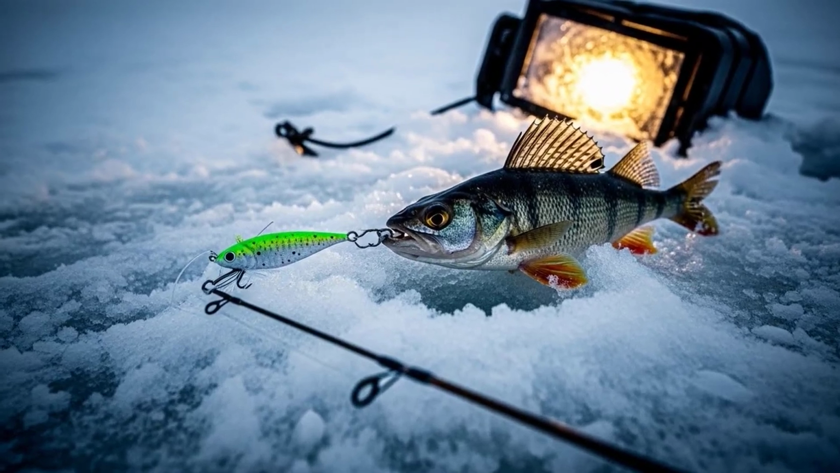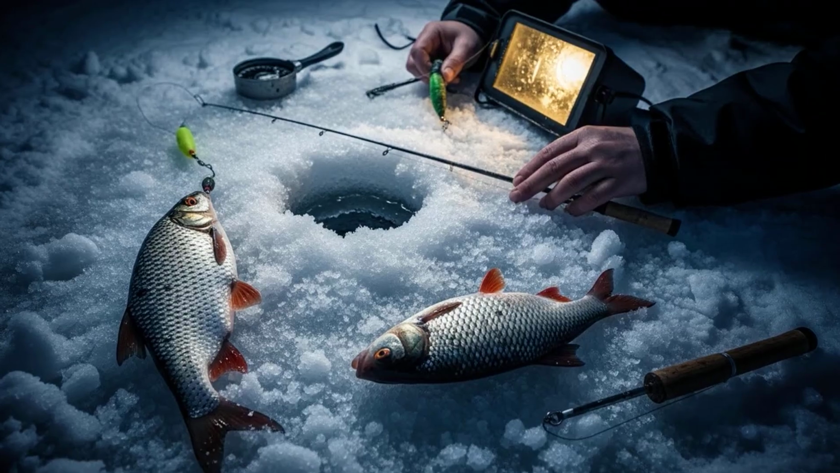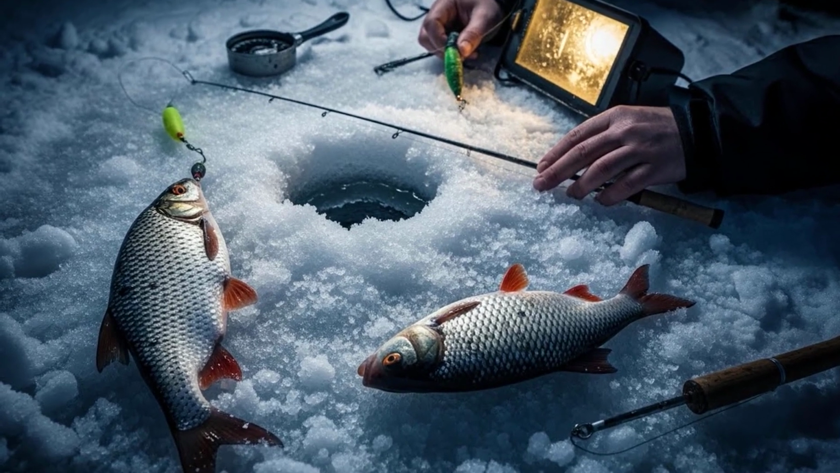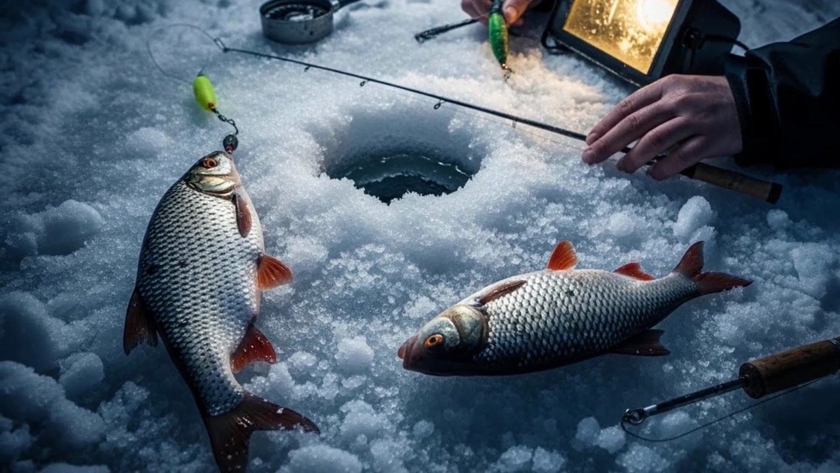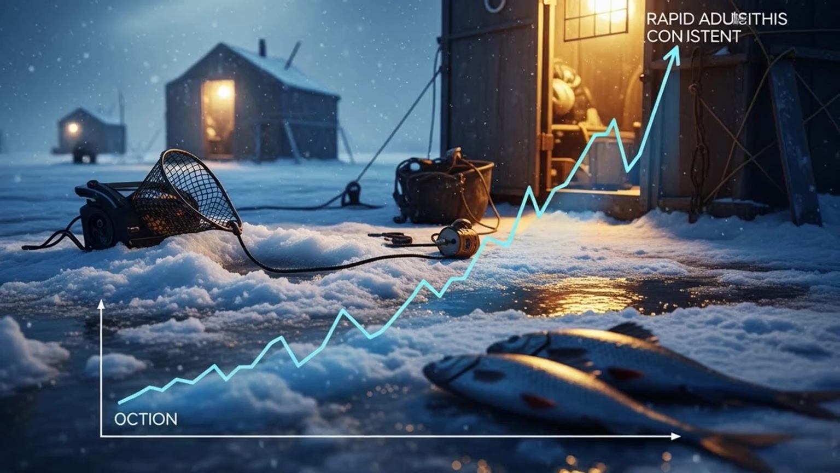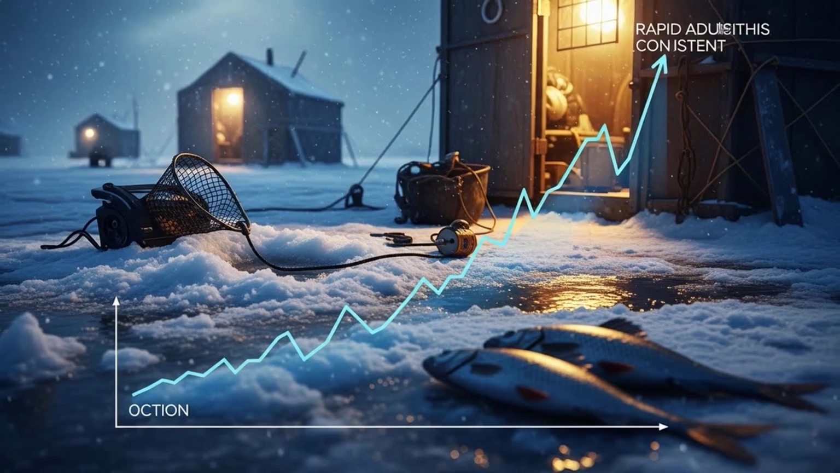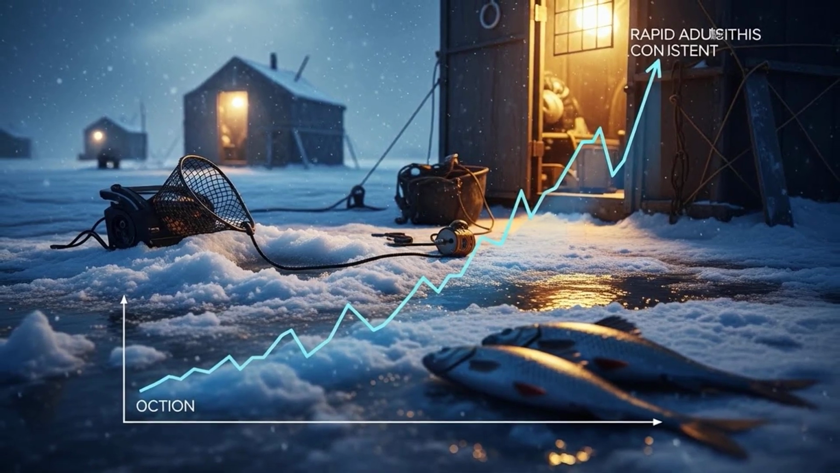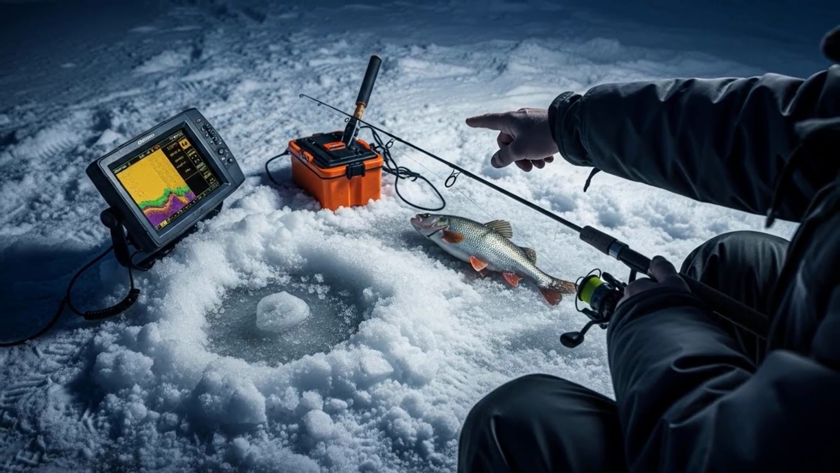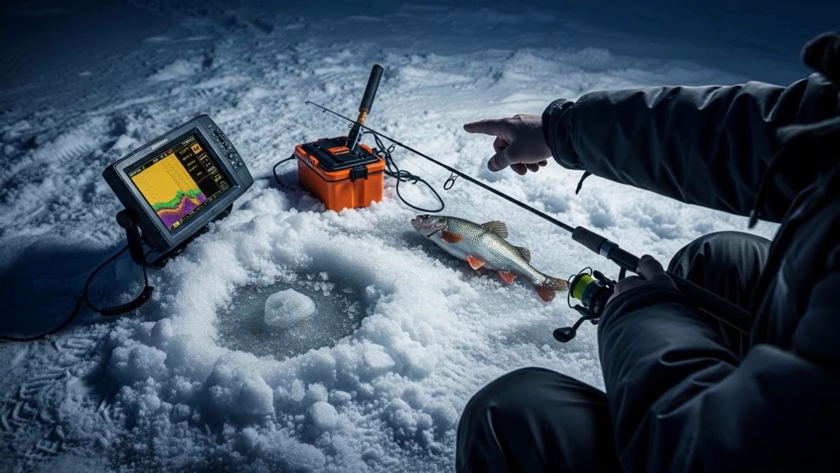You hold it there, and within a minute, tap, tap, thump. Another one. This time it's a bigger one. You land it, and the excitement builds. This is a pattern. This isn't luck. You've just cracked the code for the day. You drop down again, and again you get a bite. You've gone from zero action, from total frustration and boredom, to fast and furious fishing, all because you made one simple change. You stopped fishing on the bottom. You stopped fishing based on myth and started fishing based on observation.